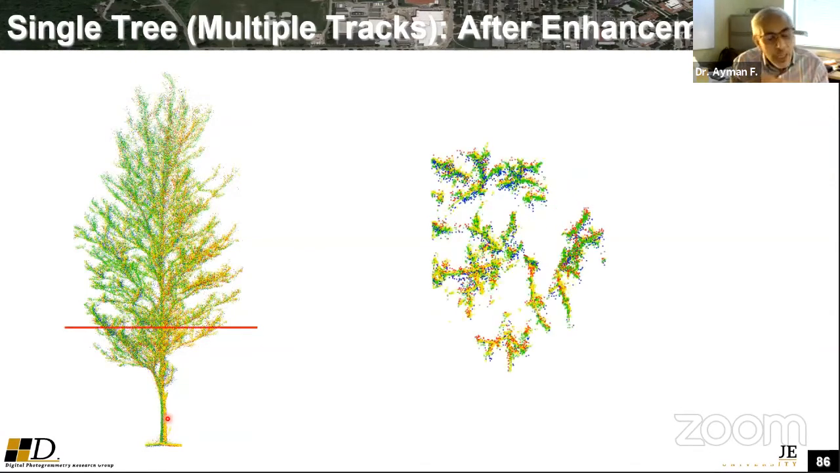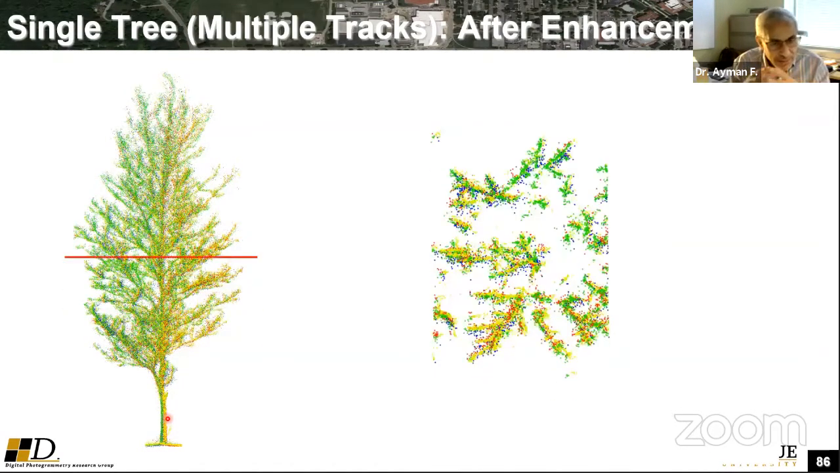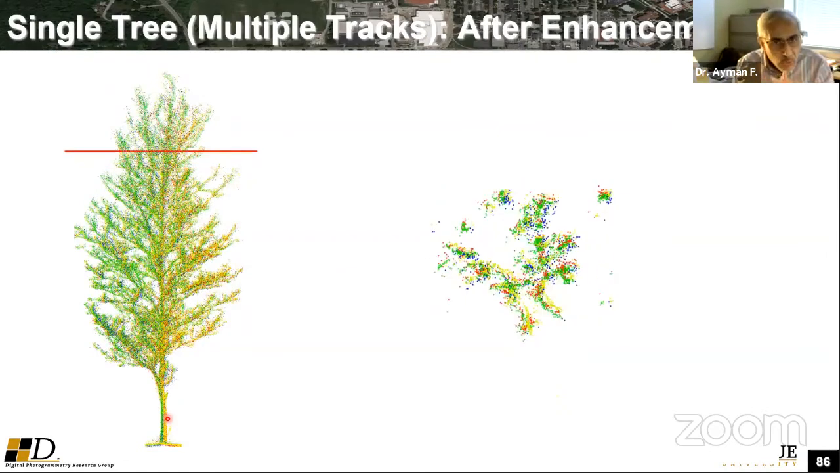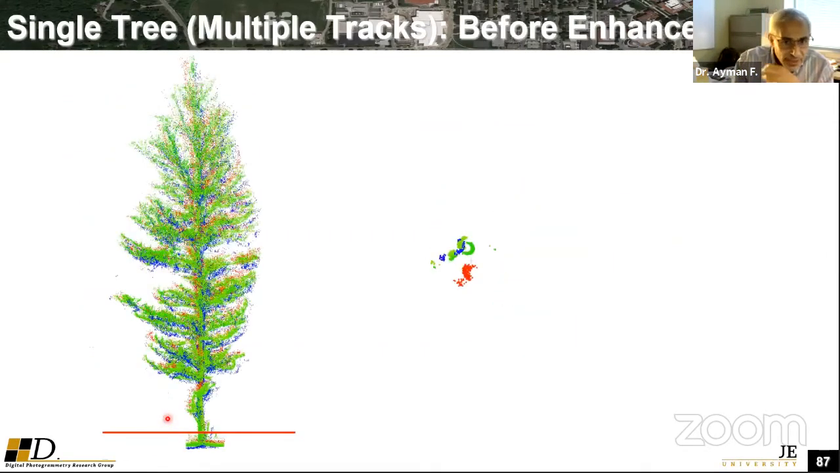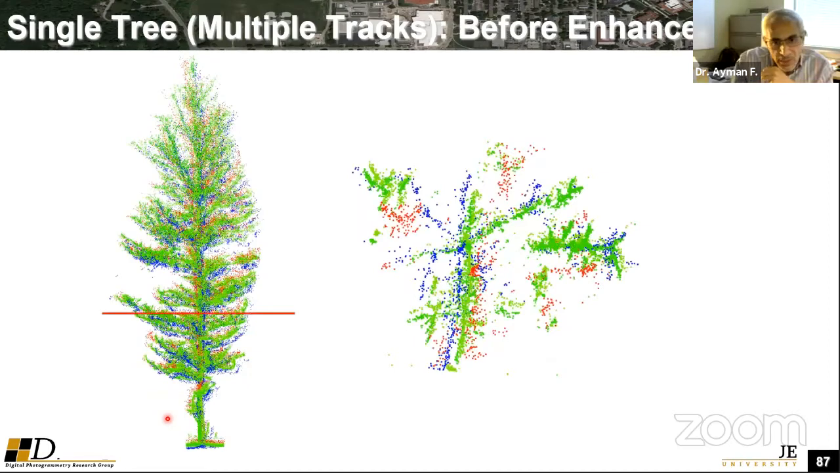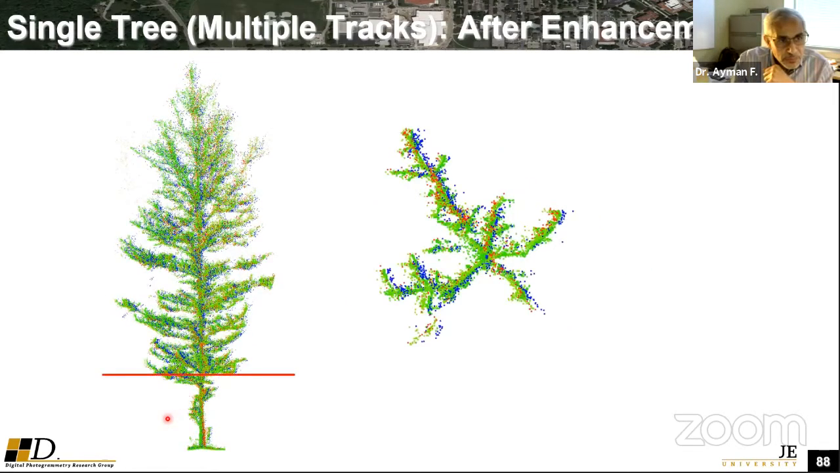You can derive important parameters, whether it's the diameter at breast height, the height of the tree, the branching map, the tree form. You can do this very easily now that you have this high level of detail. This is another example. You can see here, before the trajectory enhancement, we have a lower quality point cloud, and this is after trajectory enhancement.